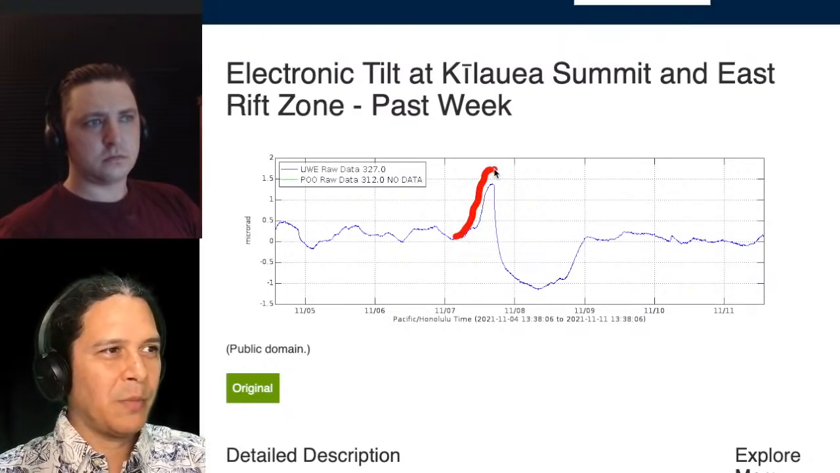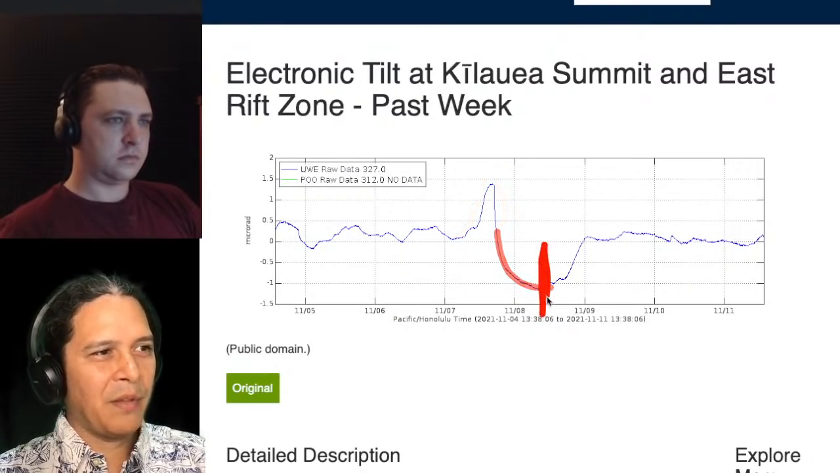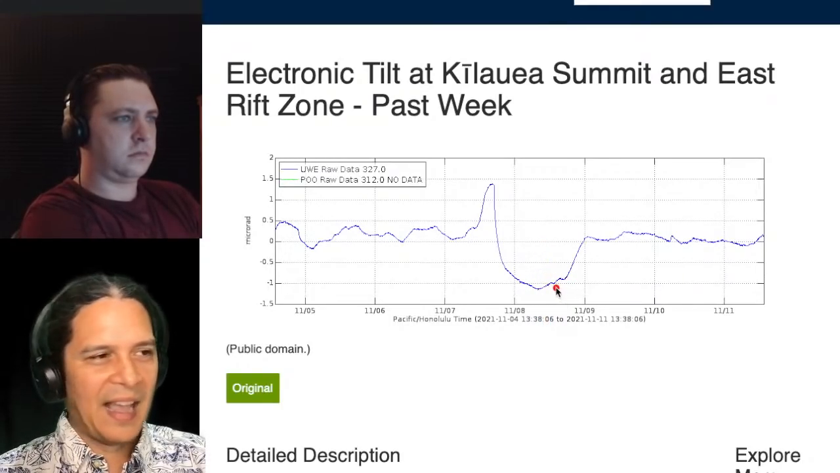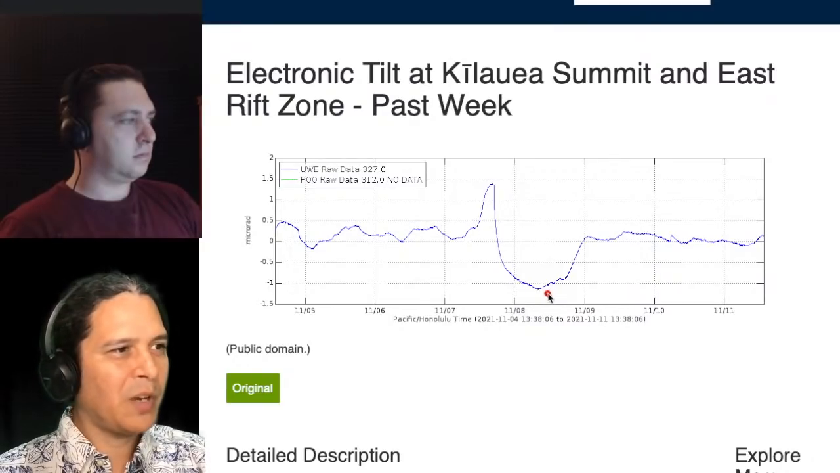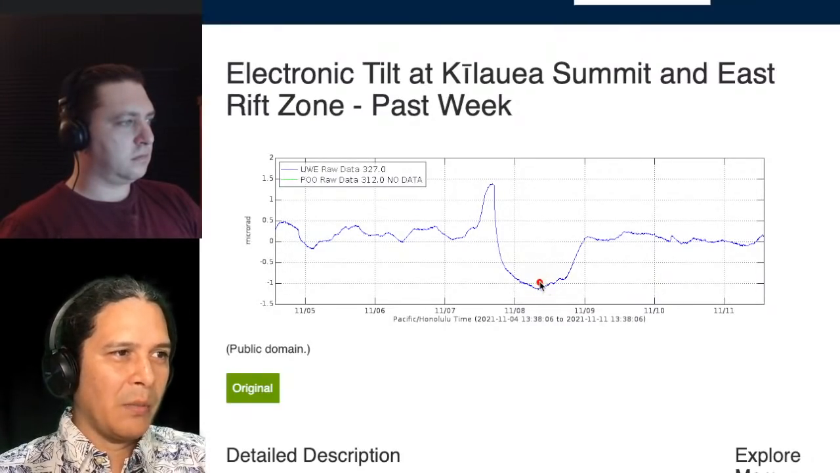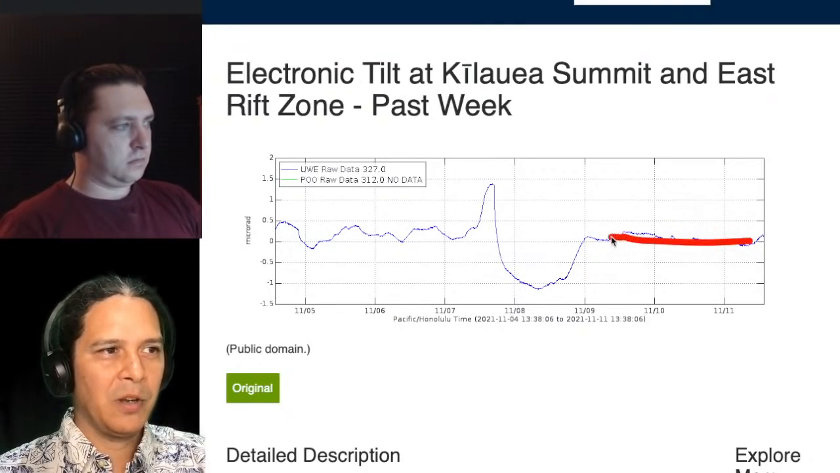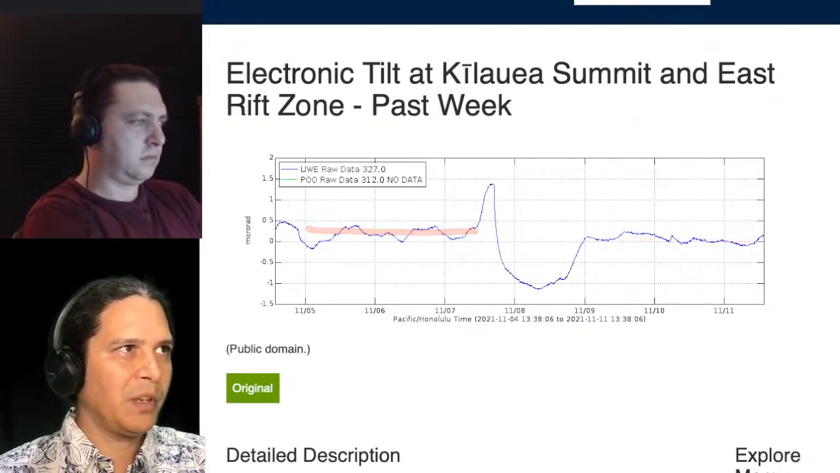This short-term increase beforehand, and then this long-term draining right in the depth of this deflationary cycle right through here. And it seems like the gas measurement was measured at only 250 tons SO2 per day, which is very low. It's comparable to the non-eruptive times. But since then, it's popped back up as the tilt has come back up as well, and they've done measurements back on its backside. It's back to similar to as it was beforehand, both in gas and in the tilt as well. So that's the tilt measurement here.